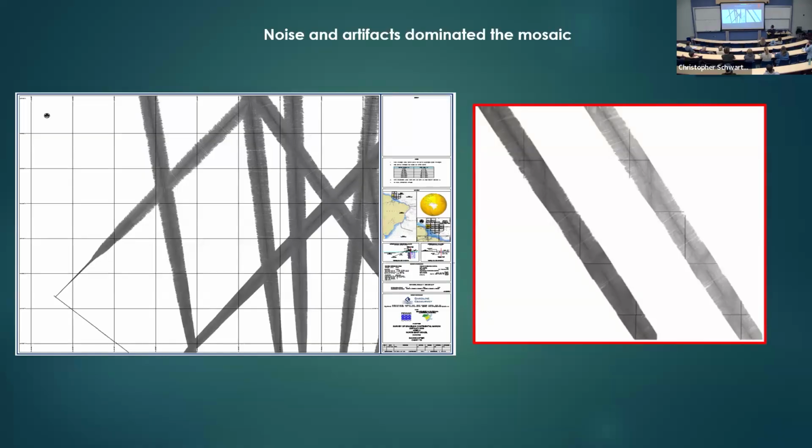I took exactly this line here, see? I just stretched the histogram. And what I actually got was a grayer version of the image. There's no information at all there.